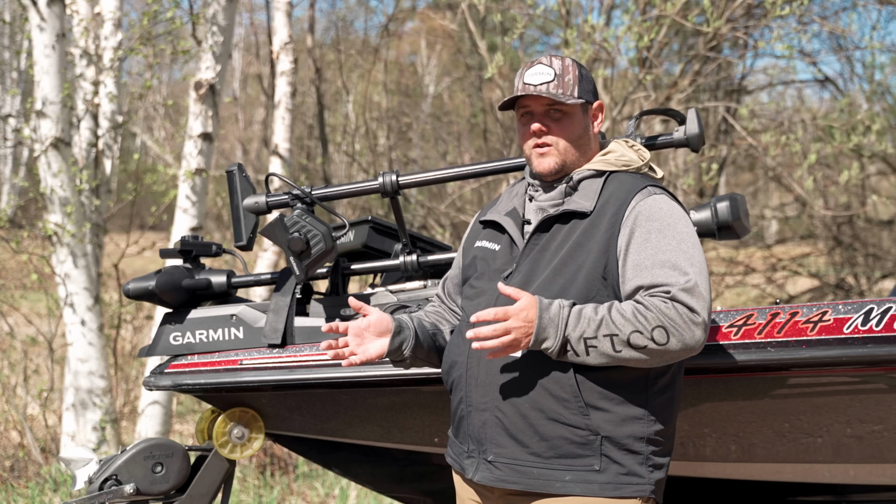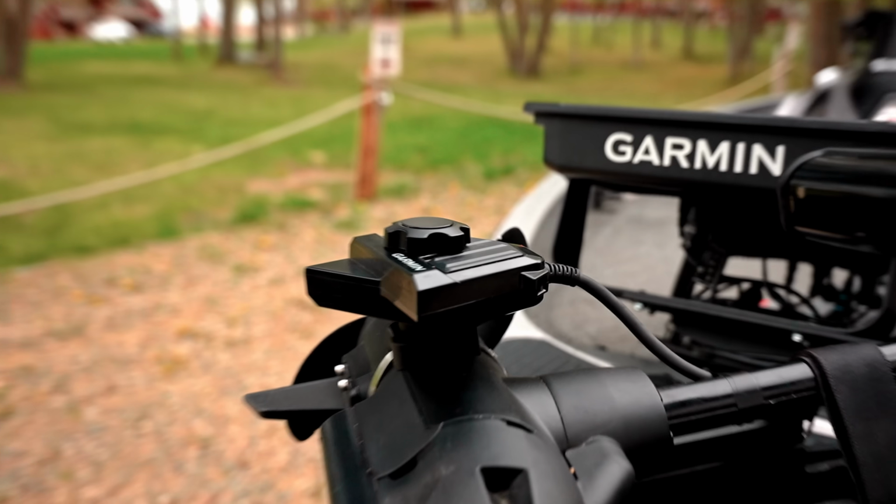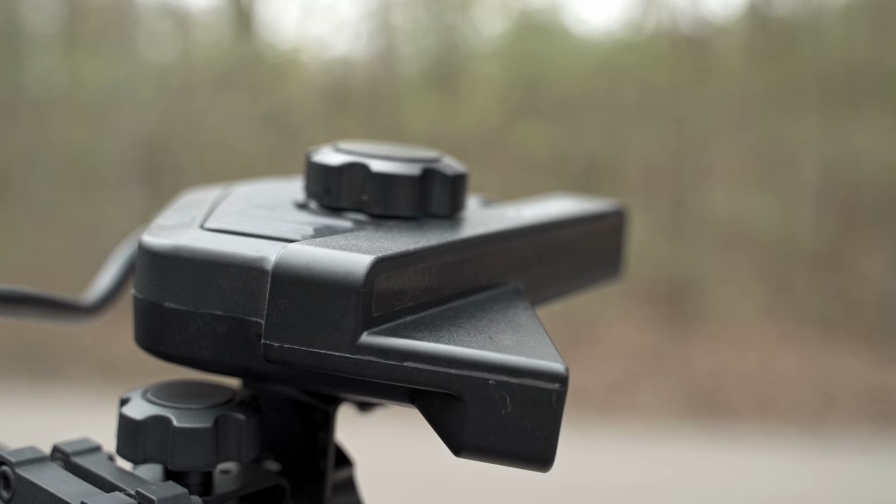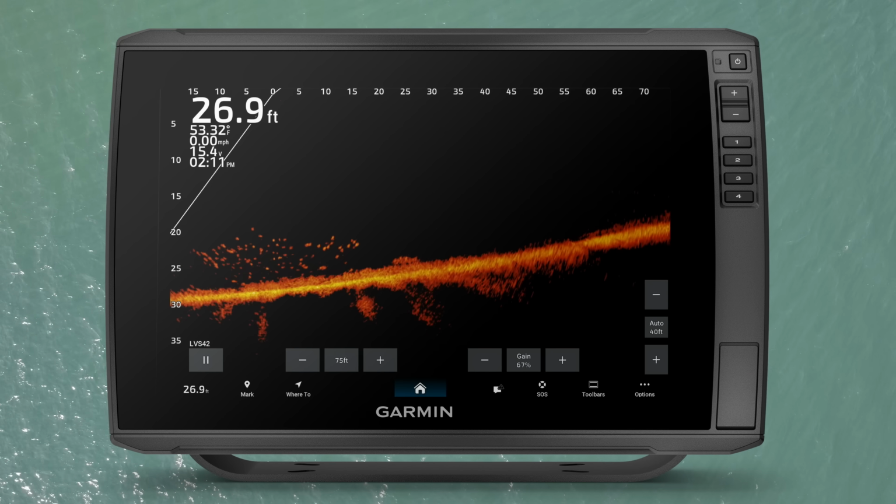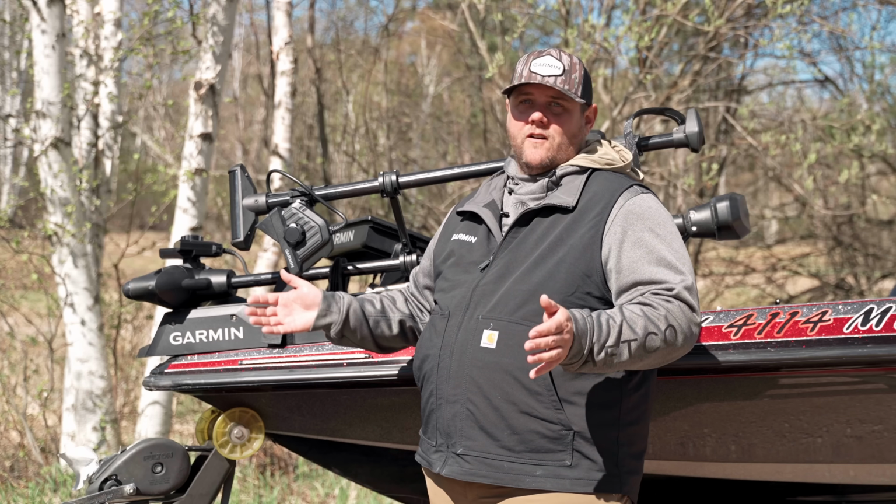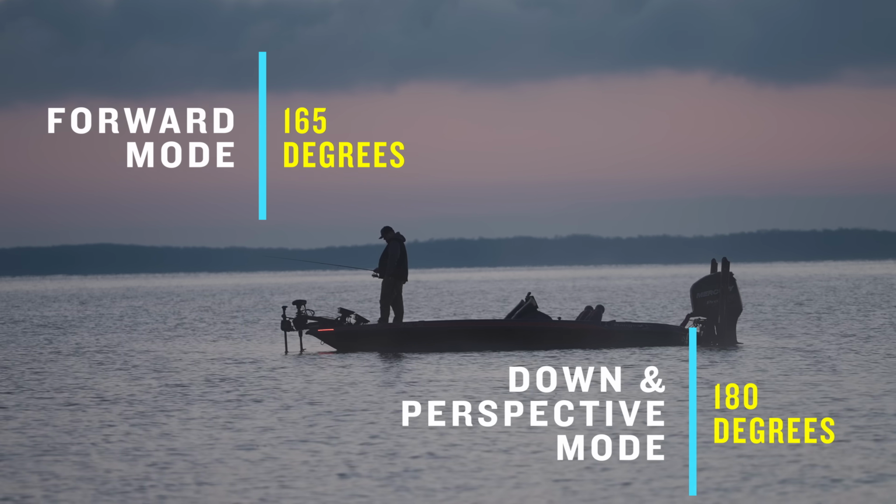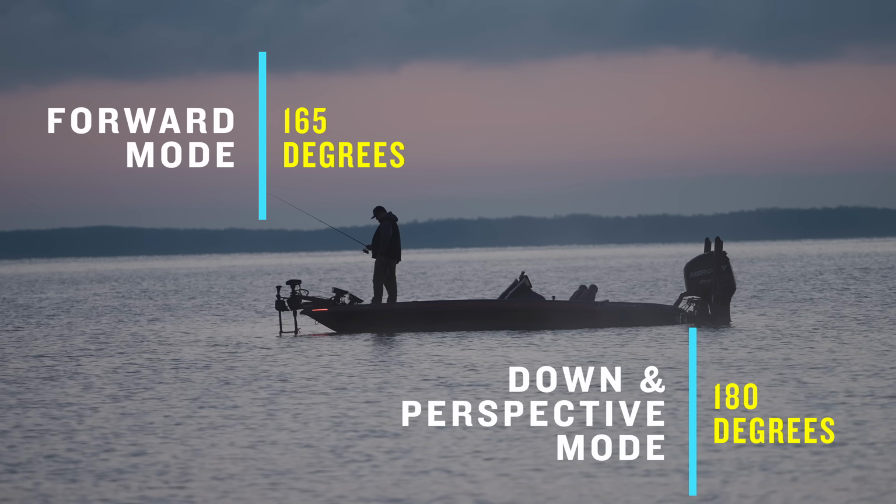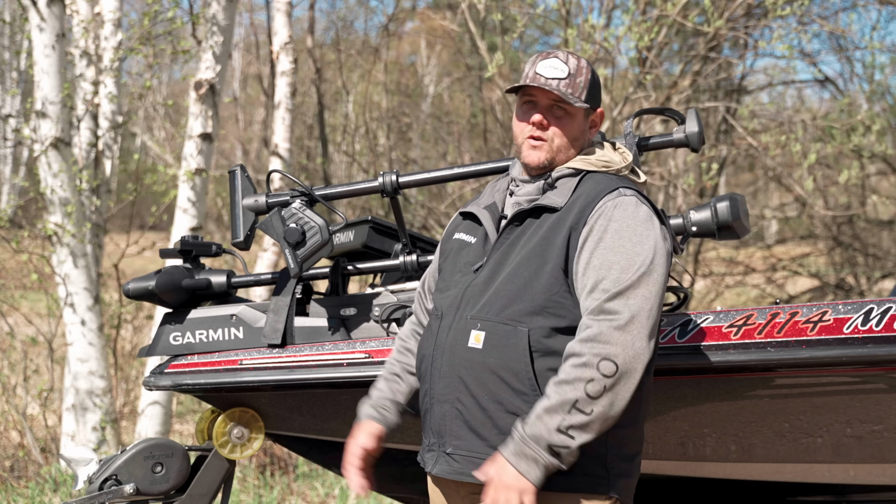The cool thing with these transducers as well is it's kind of an all new design. So you'll see there's really only two actual transducer surfaces on there, and it allowed us to get a better stitching basically. So it's going to be a lot cleaner image with these on top of the different frequencies we're doing, but we're also able to get wider angles. So we're now going to be 165 degrees when we're in that forward mode, and then we're going to be 180 degrees when we're in that down mode and in that perspective mode. So we're getting a lot more coverage of the water with the new transducer design.